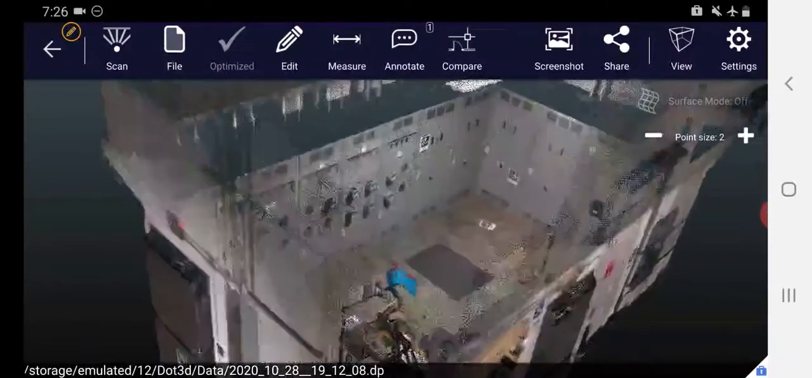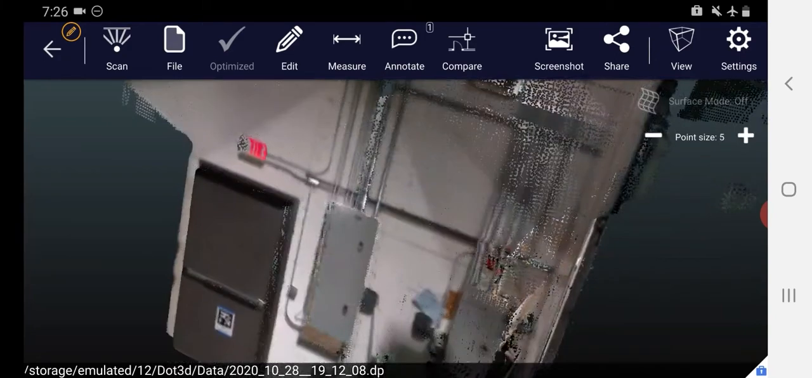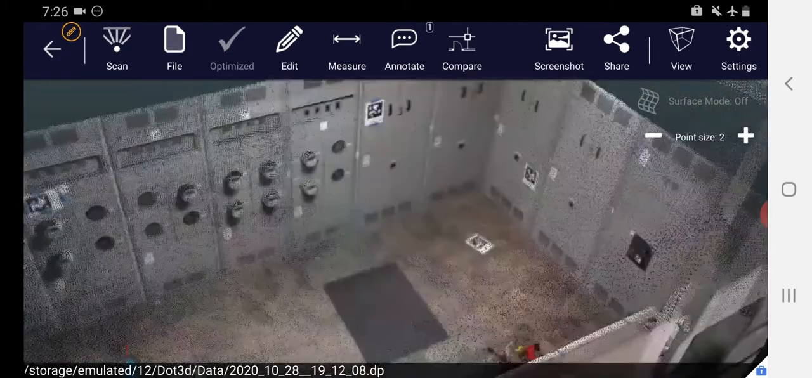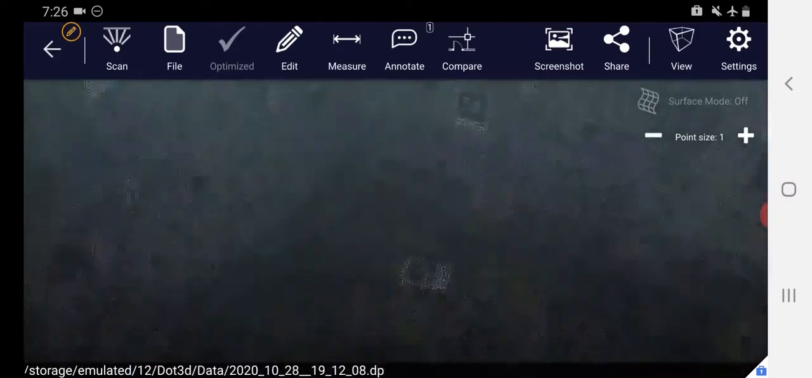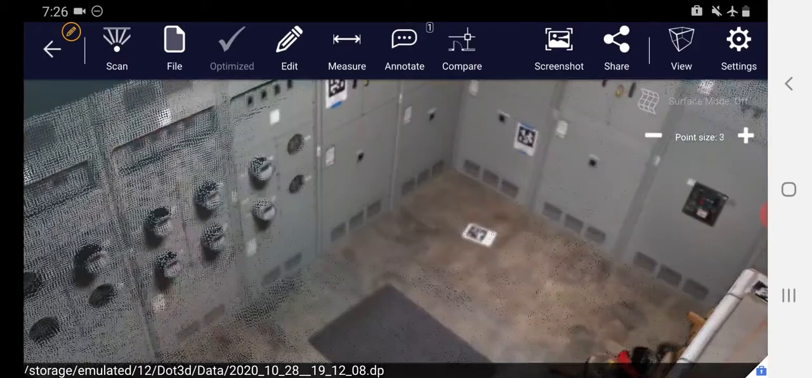You have the option of looking at the point cloud view, which is what we're looking at right now. It's showing every single XYZ coordinate that was captured, and you can toggle the point size to really fill it in if you'd like. Typically the default should be set on 2. If you really want to dial down, you can make it extra small with 1, but you can just adjust that anytime throughout your scan.